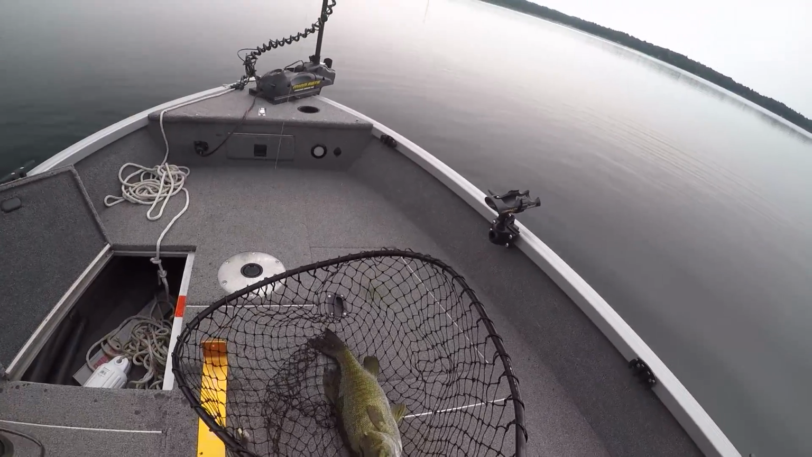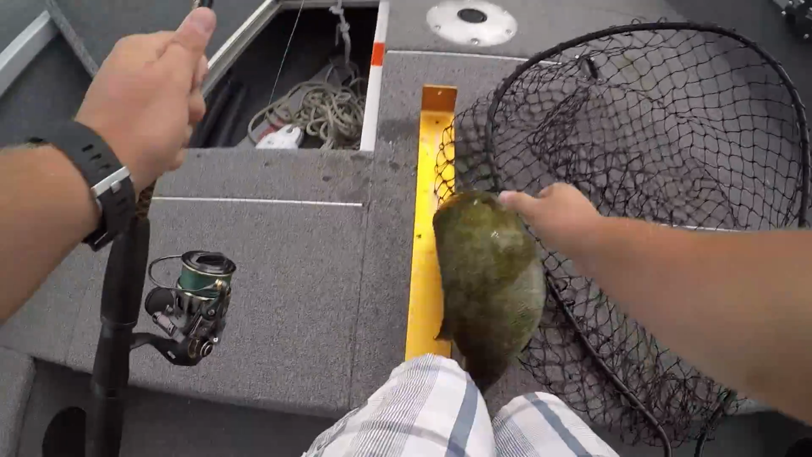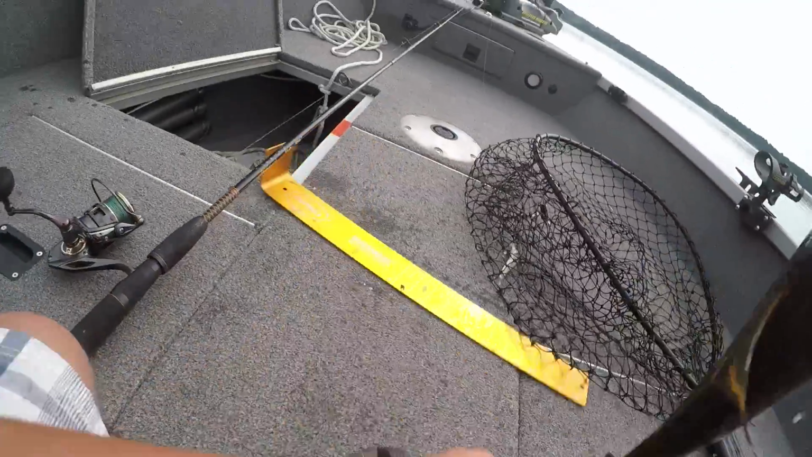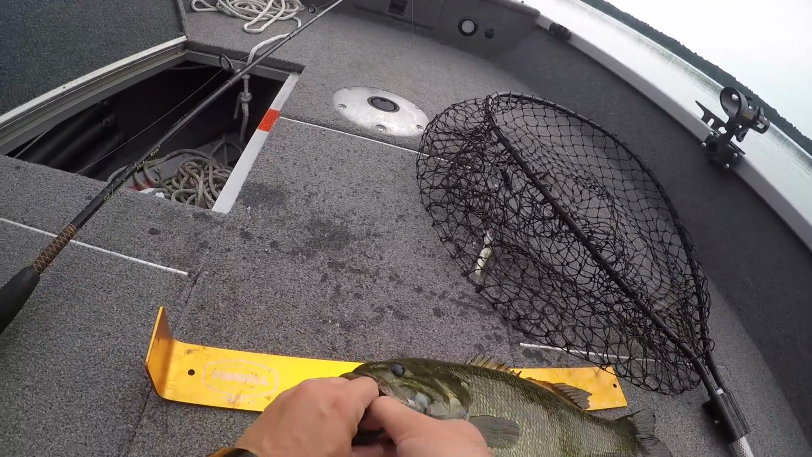Oh my gosh. Holy crap. And the hook came out. Oh my God, come on. Hold on to the fish, guy. Jeez. What does this one measure out at? This has got to be bigger than that 18er the other day, huh?